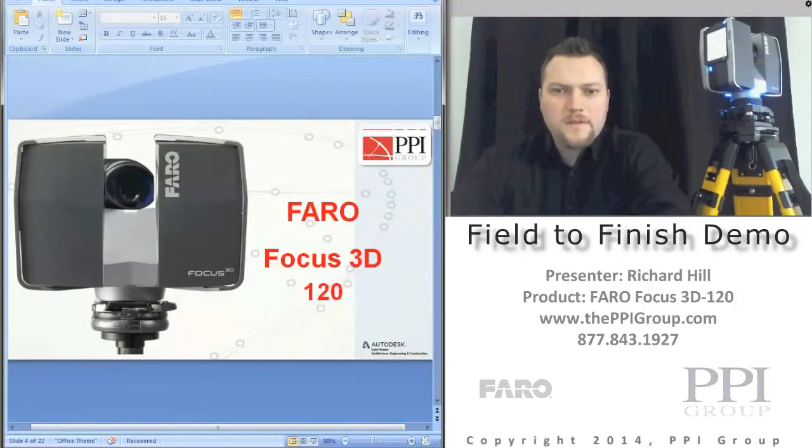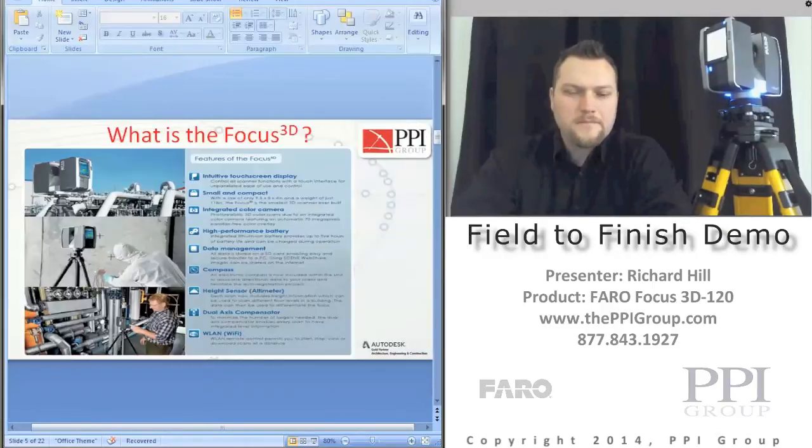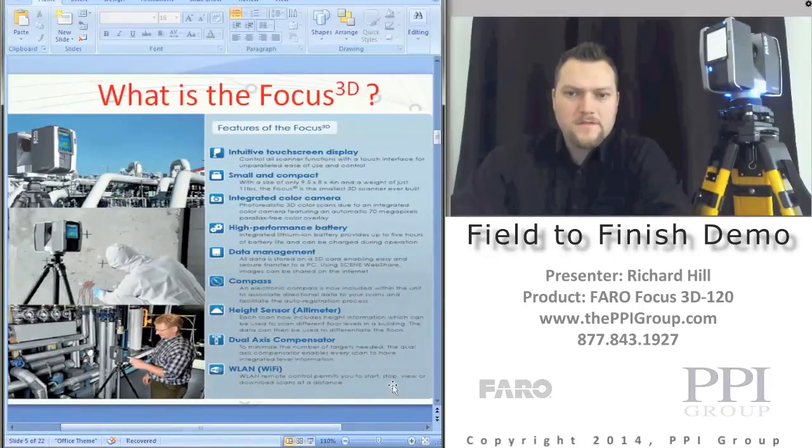Now I'm going to be talking about the FARO Focus 3D 120. This is the multi-sensor system, which has additional sensors that I'll explain a little bit today. This gets a little small here on the screen, so I'll zoom in and move that over here.